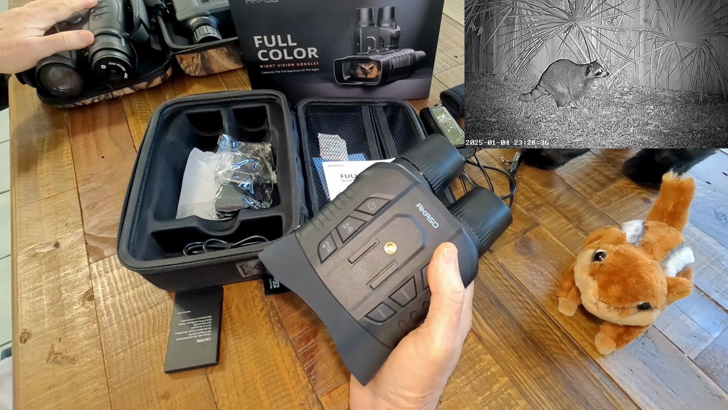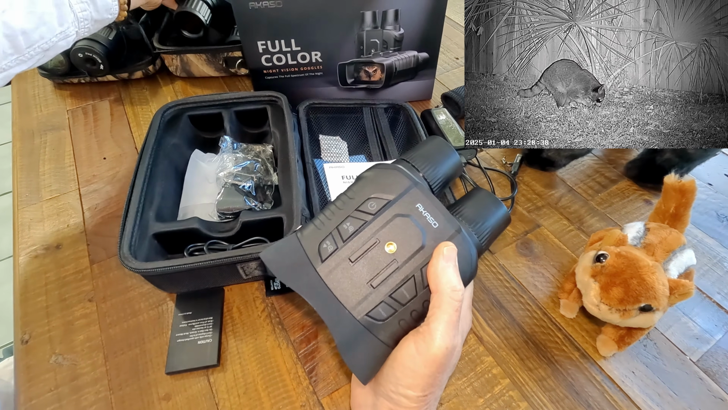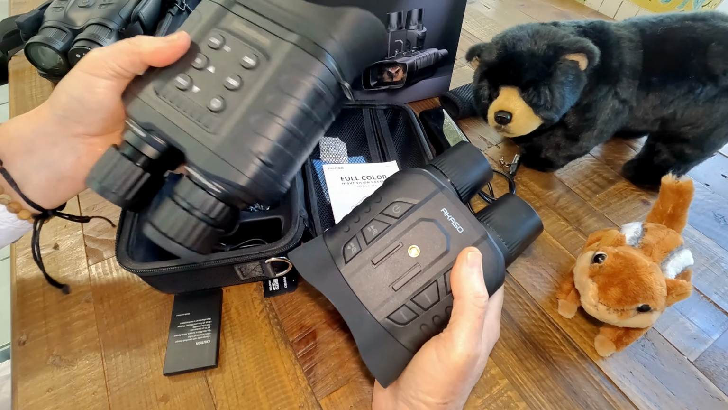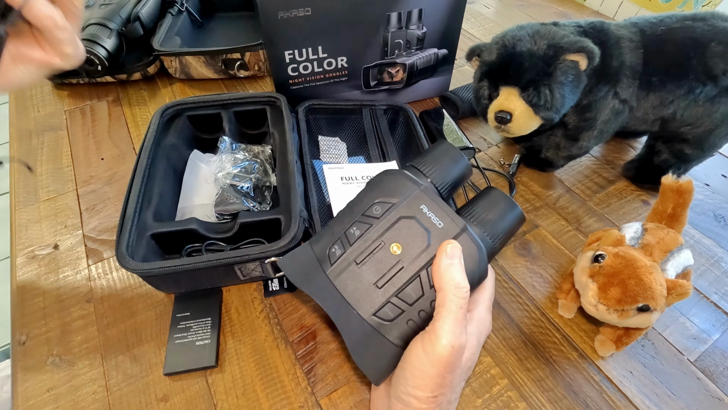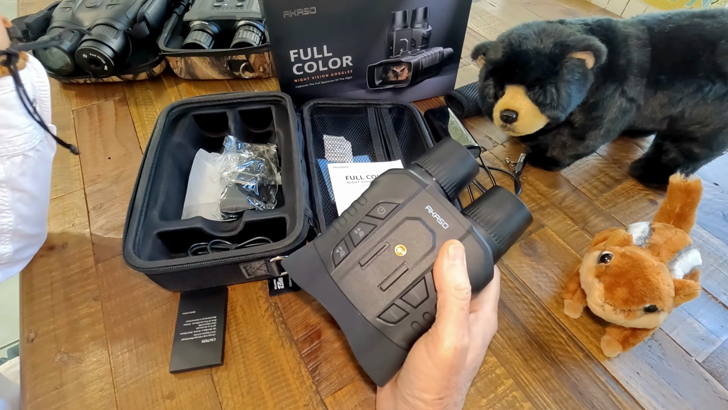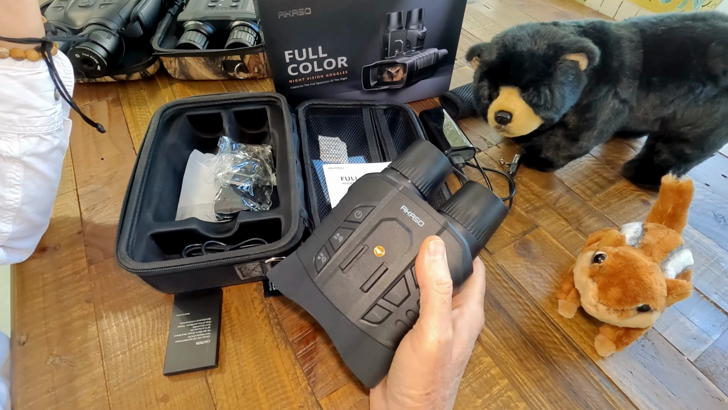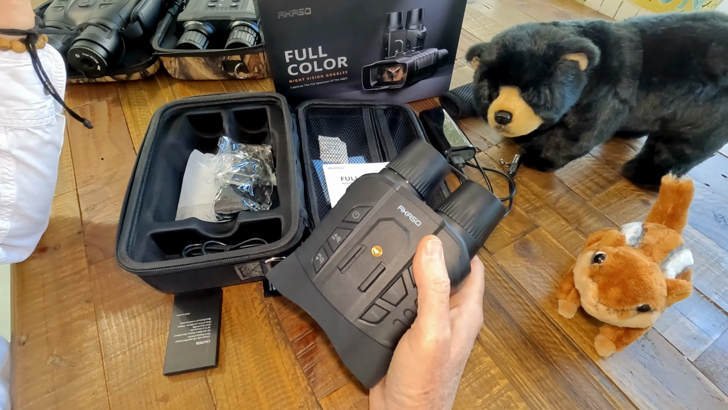The more expensive, heavier goggles, here's another example of goggles that weigh on the order of 2 pounds. And these are not the kind of things you would just carry all the time with you. But the AKASO Seemor 200 is light enough and compact enough that you could just put it in a large jacket pocket or just carry it around your neck or whatever.